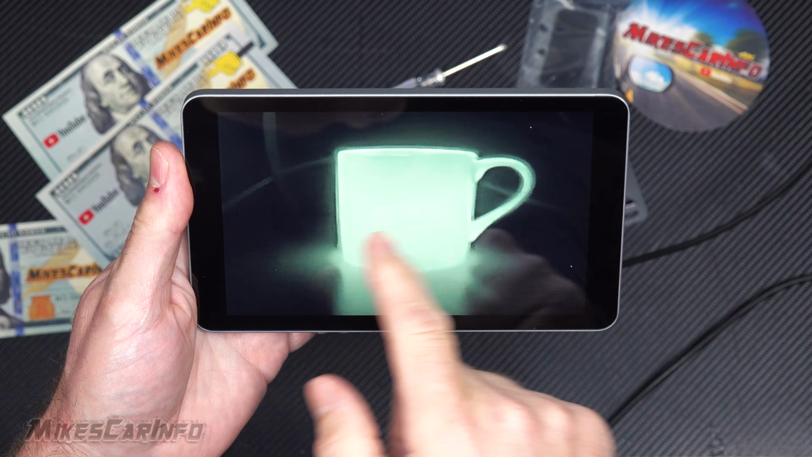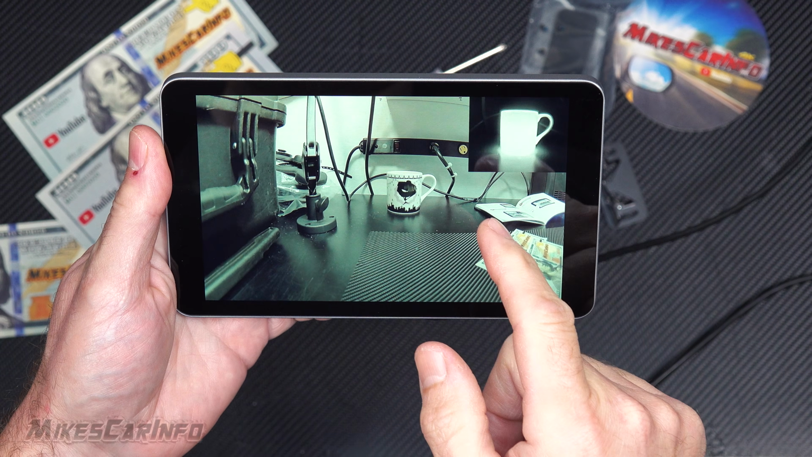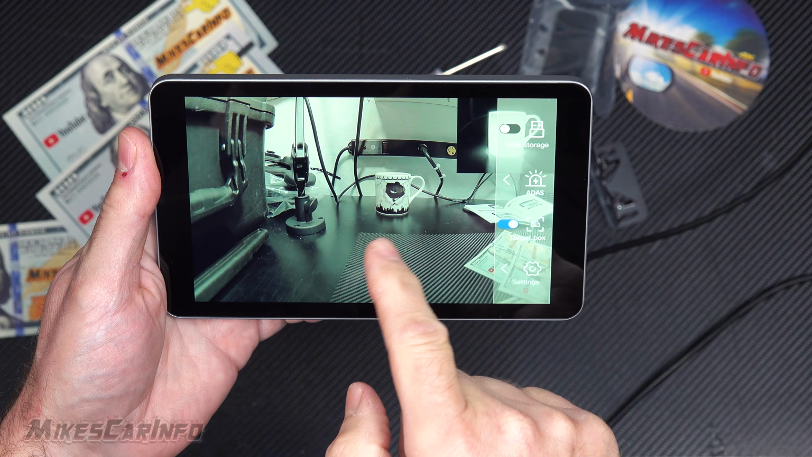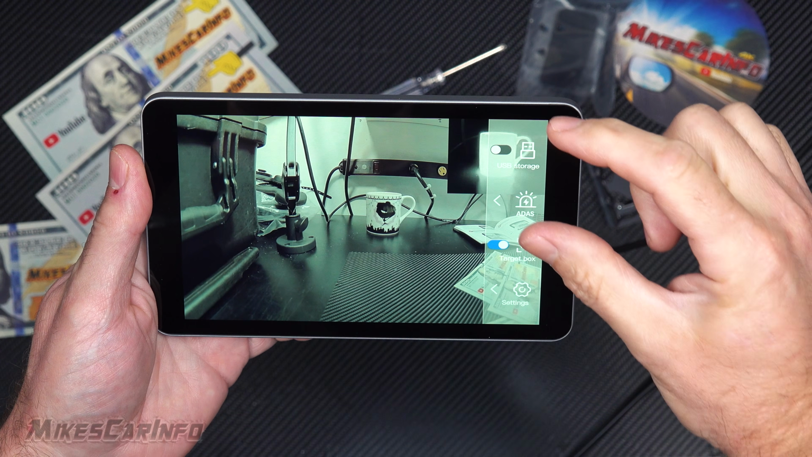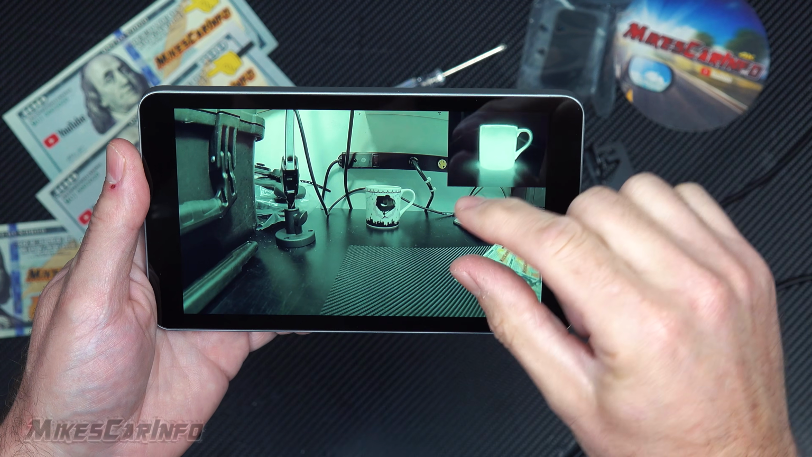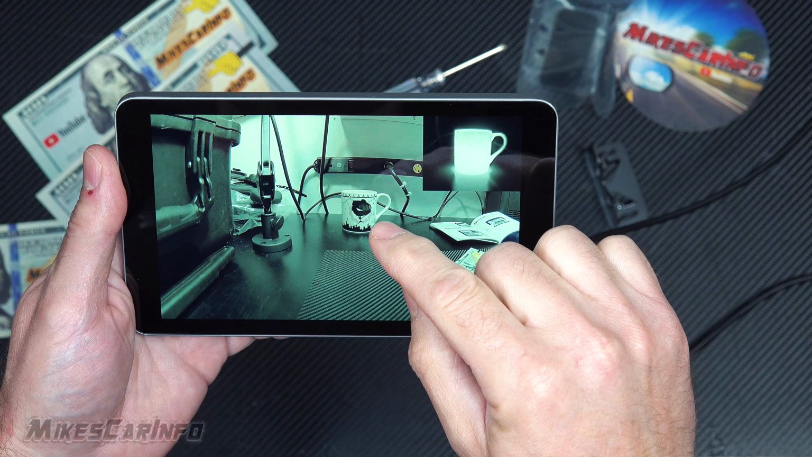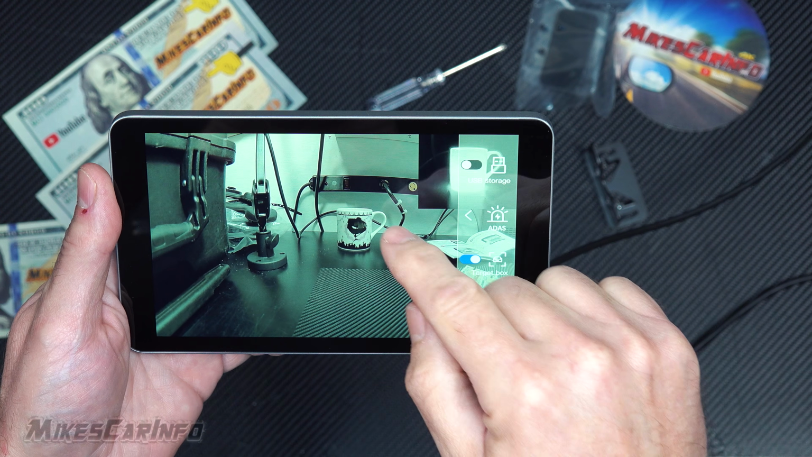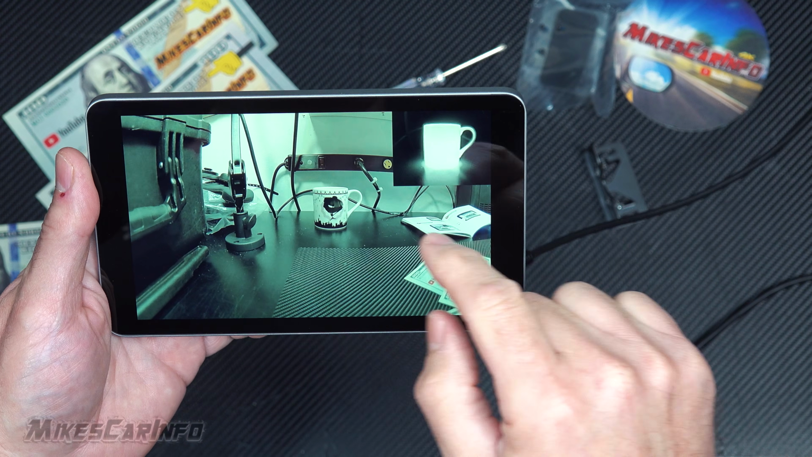So the screen here, you can swipe it. You can see I have the thermal imaging here, and it gives you a picture-in-picture. This is the actual camera. And you notice the thermal imaging is much more zoomed in. It's more cropped because the resolution on thermal imaging is not exactly the same as the regular camera. You can see the coffee cup there, a little bit further back, and then you can see the thermal imaging view there. As I swipe, it gives us these different views.